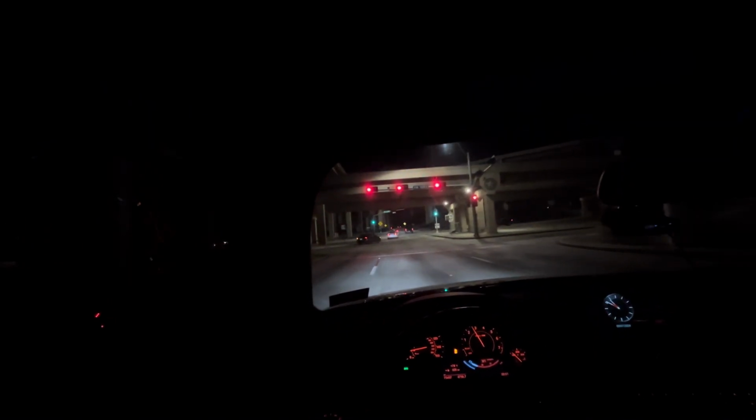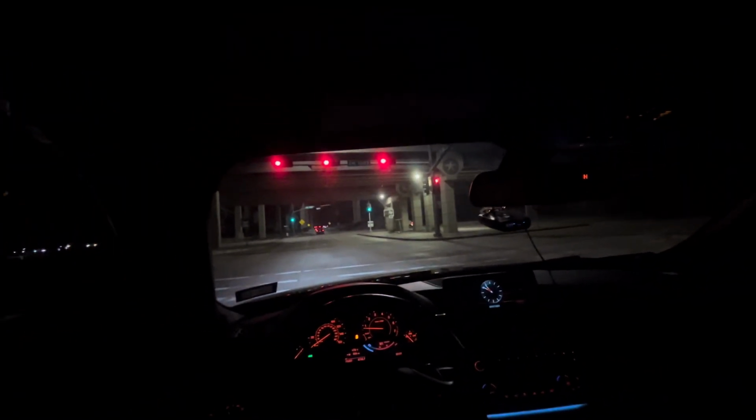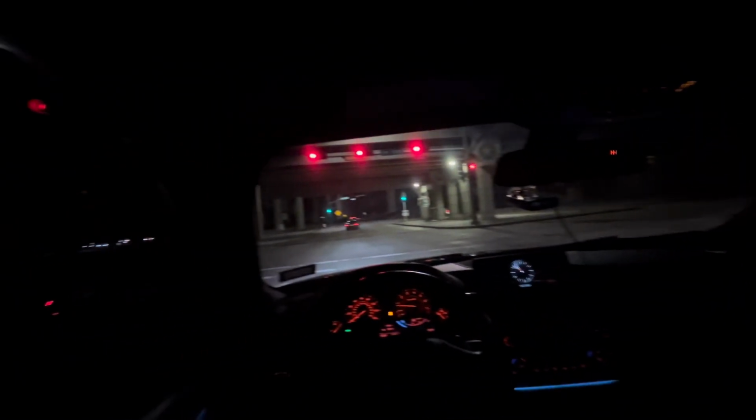Someone told me that this road is not so dark. That road is mad dark, man, for no reason either. No reason for that road to be that dark, man. No reason. Oh, man. I should have took pictures earlier of my car. What am I doing, man?